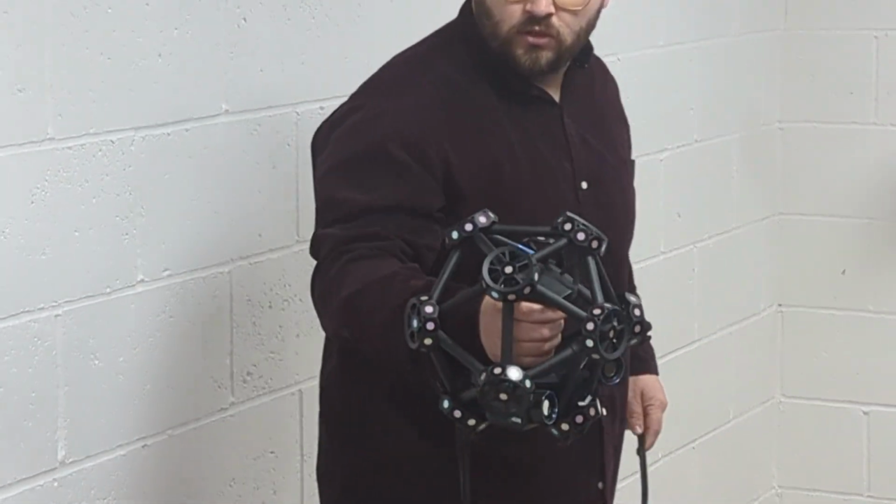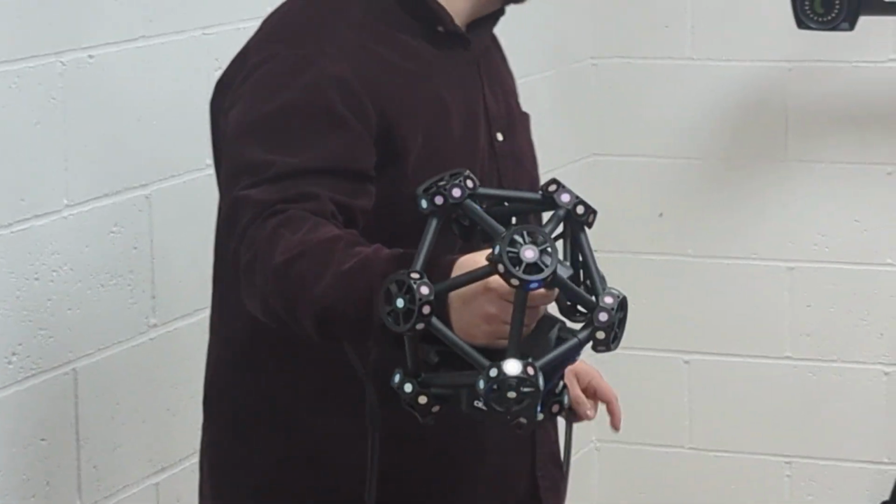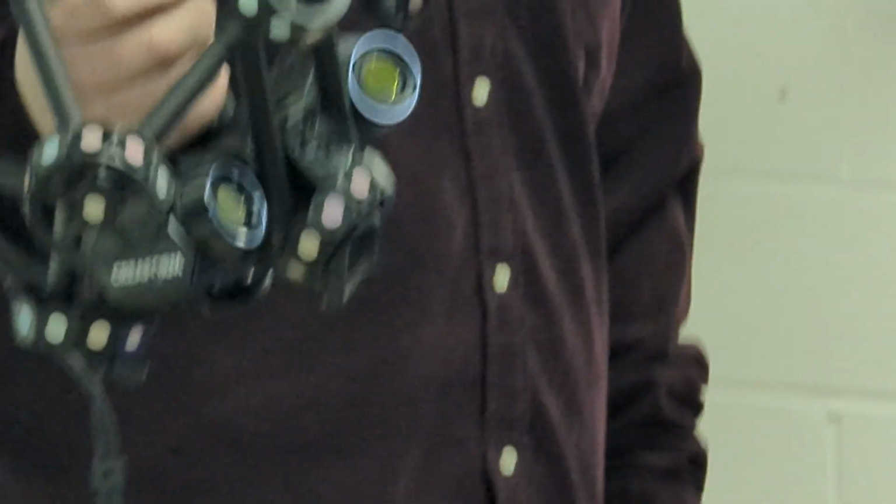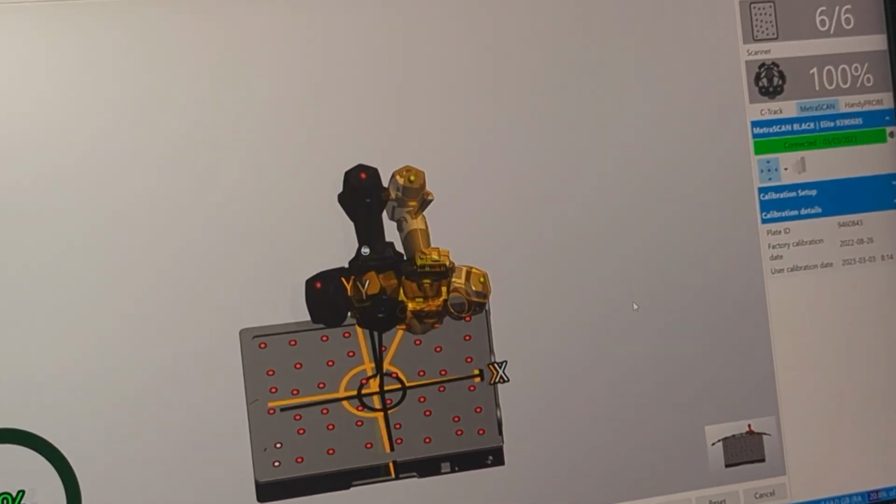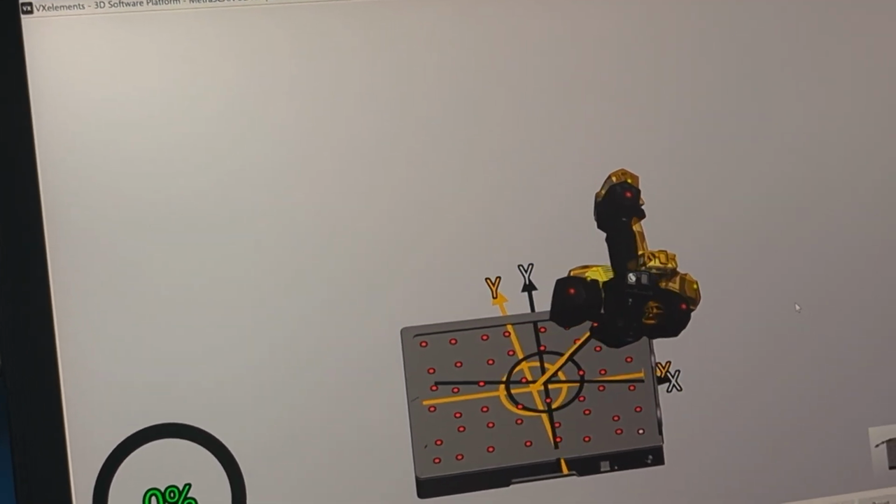So what's that head you got in your hand? This is the Metroscan, and this talks to C-Track. This is the calibration unit for the Metroscan, and if you look on the screen, as I get closer, it goes yellow, and then I'll be in line. So it's all based on angles and distance. Wow.